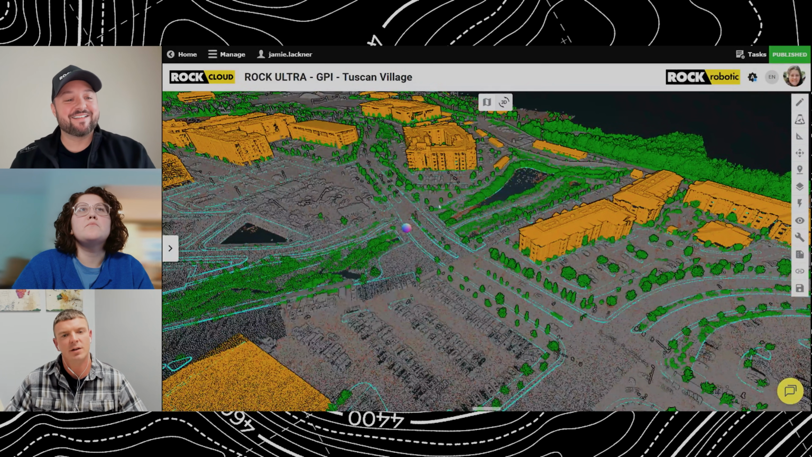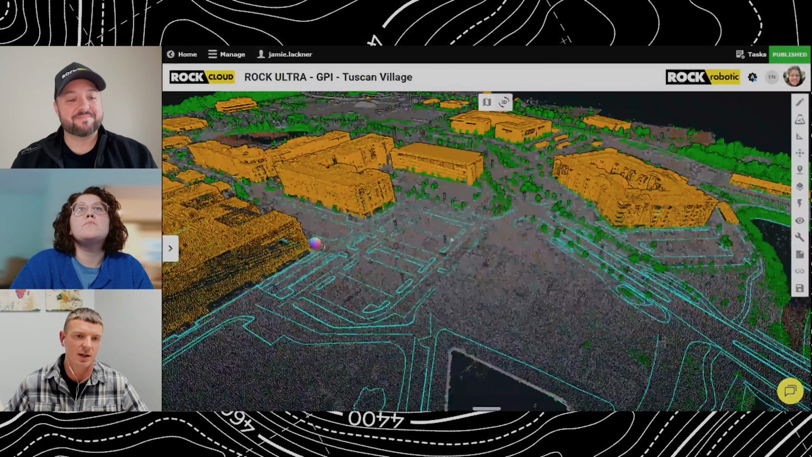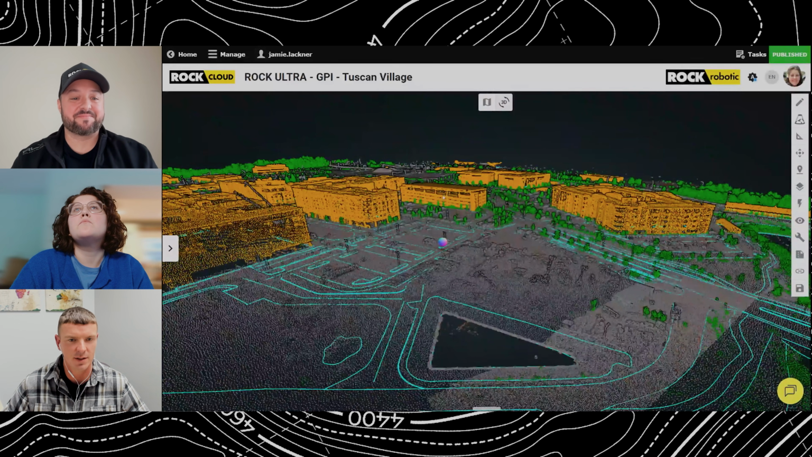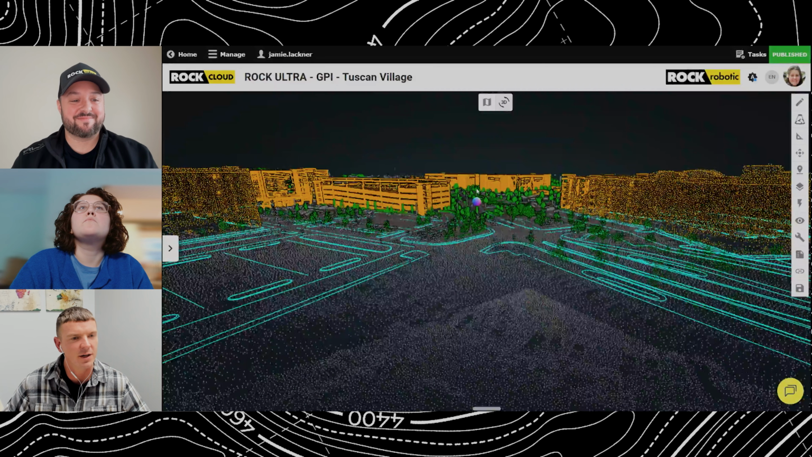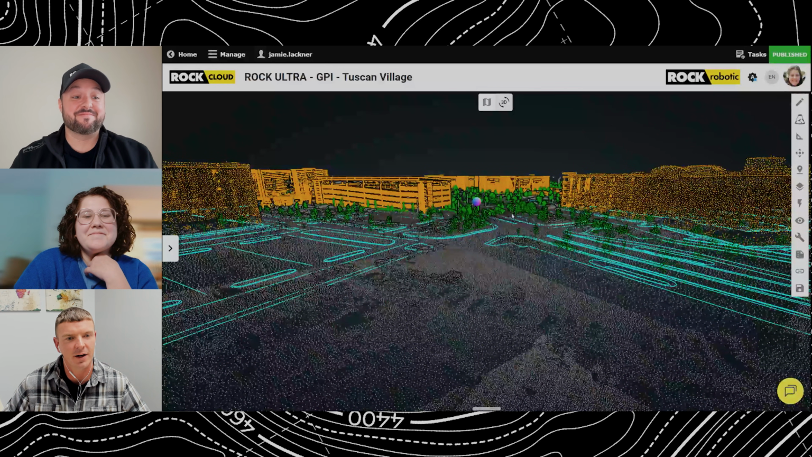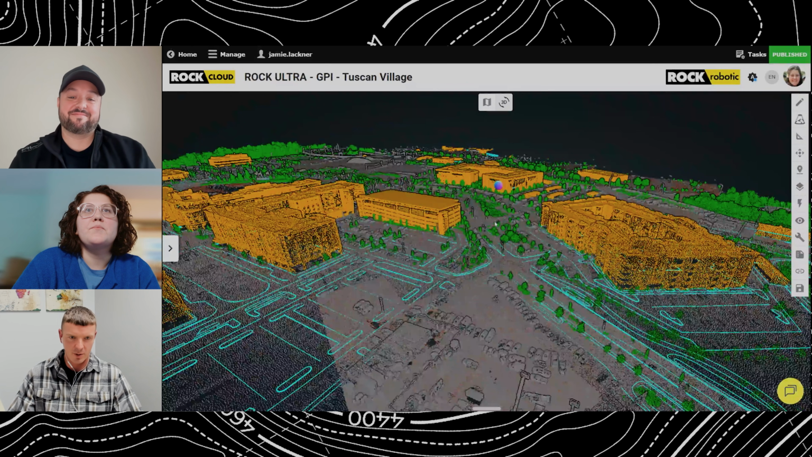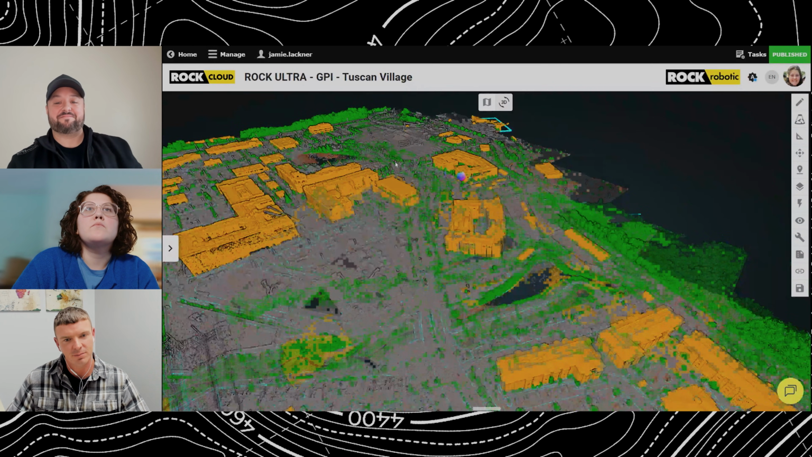Yeah, just the buildings and how it's capturing them being classified like this. It's a beautiful point cloud. You can see so much detail in it, and to know that this was flown in 45 minutes is pretty shocking. So yeah, the buildings, the walkways, all the condos up in the northern section, it's really cool.